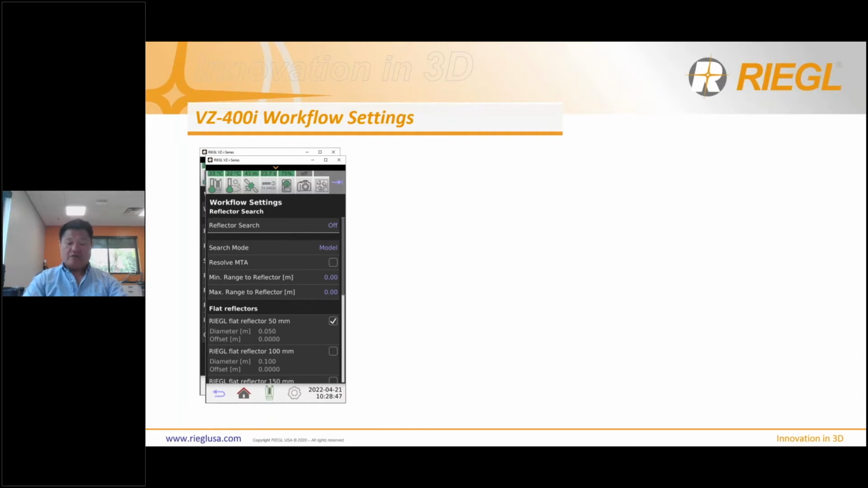In the search mode, I recommend to use model instead of simple, right? So model will narrow down the type of targets that you're using, so it doesn't find many false positives. If you use simple, you're setting parameters: search distance and also target size. So it's best if you use the model, which will significantly reduce the amount of false positives that the scanner detects from the point cloud. But nevertheless, again, I like to have it off because we don't need a search on every single scan position.